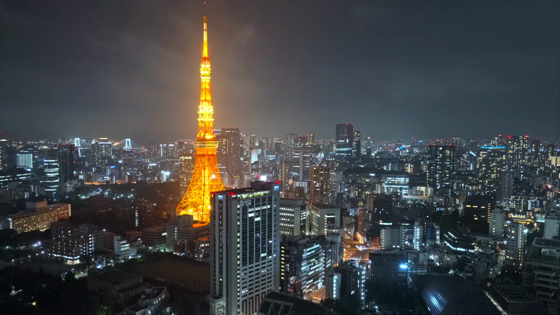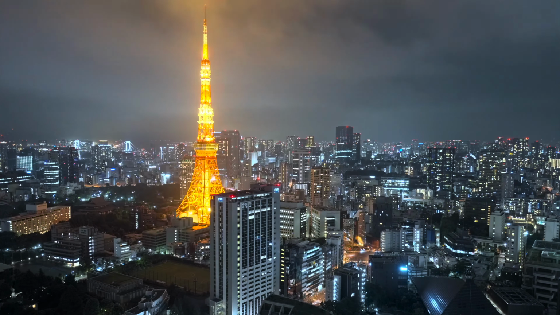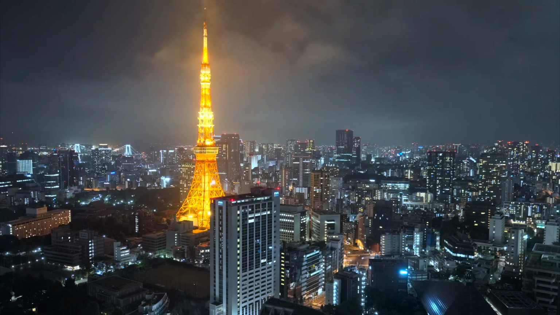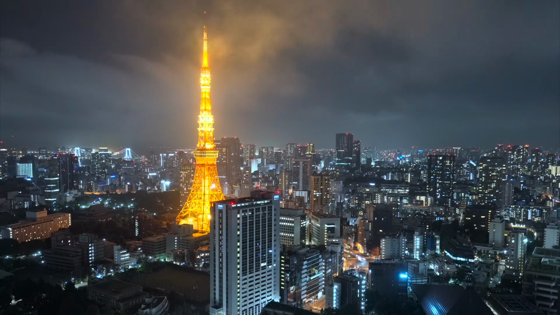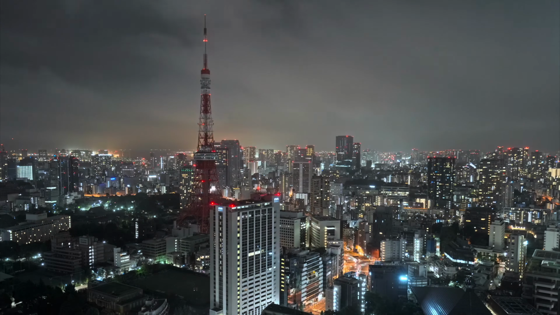In reality, it's just maintenance. The city turns the lights off to save energy and check systems. But pop culture dramas in the 90s turned this simple maintenance routine into a mandatory romantic ritual. Hundreds still gather near Shiba Park every night, just to see the glow disappear.